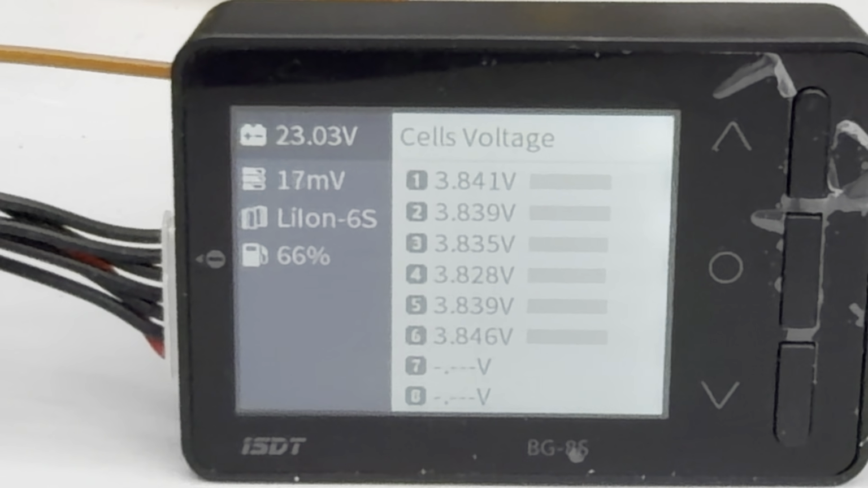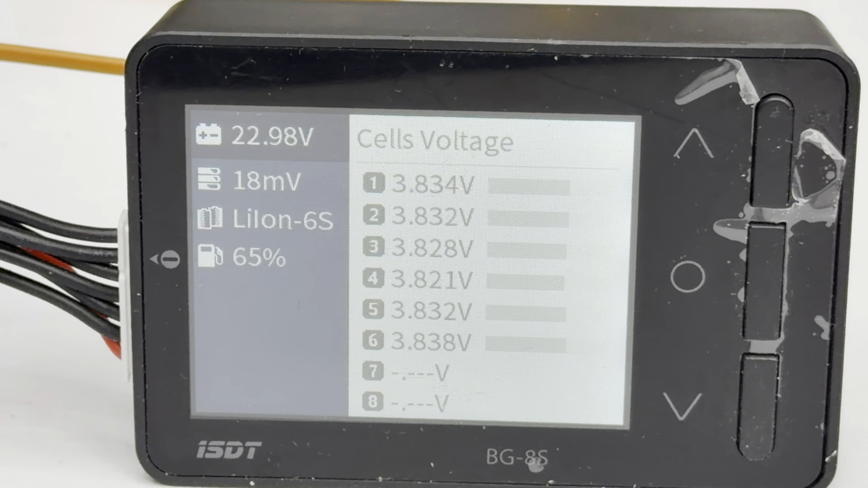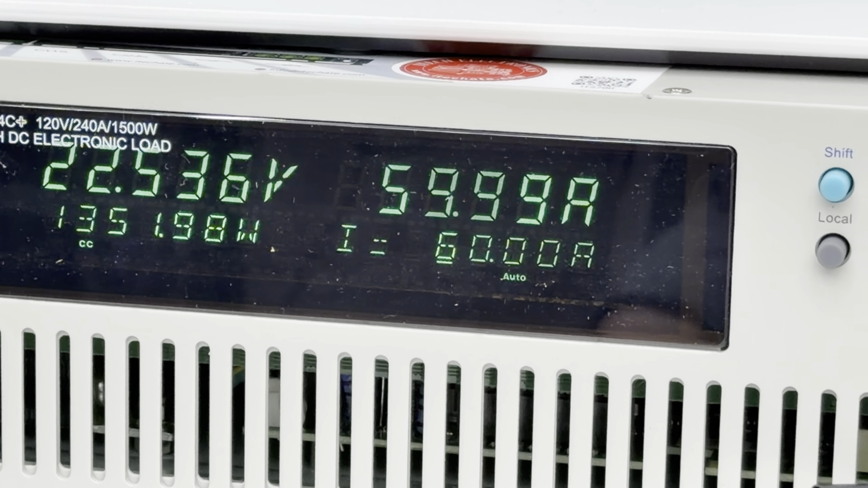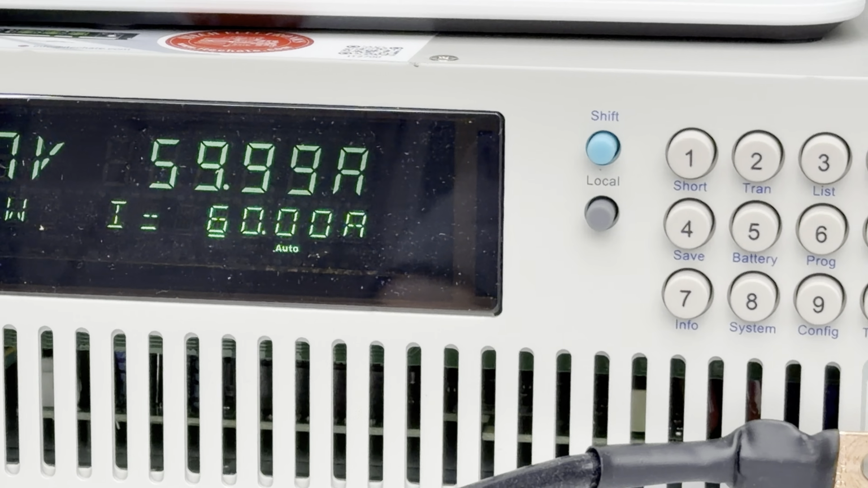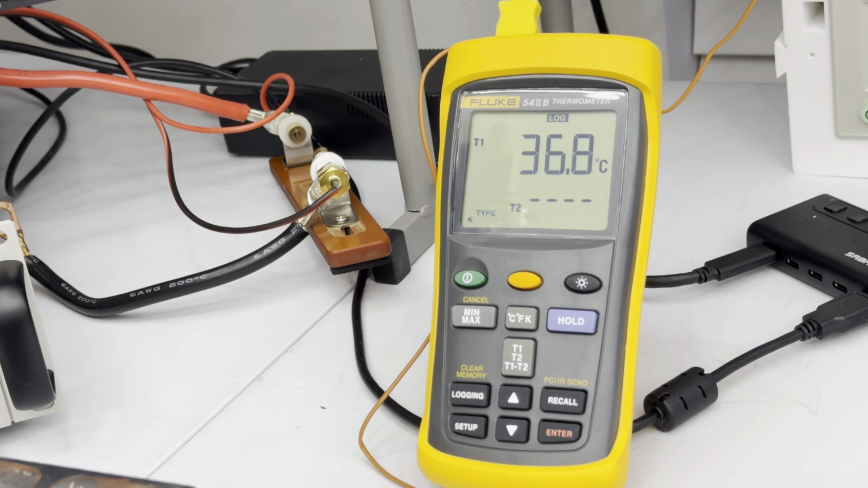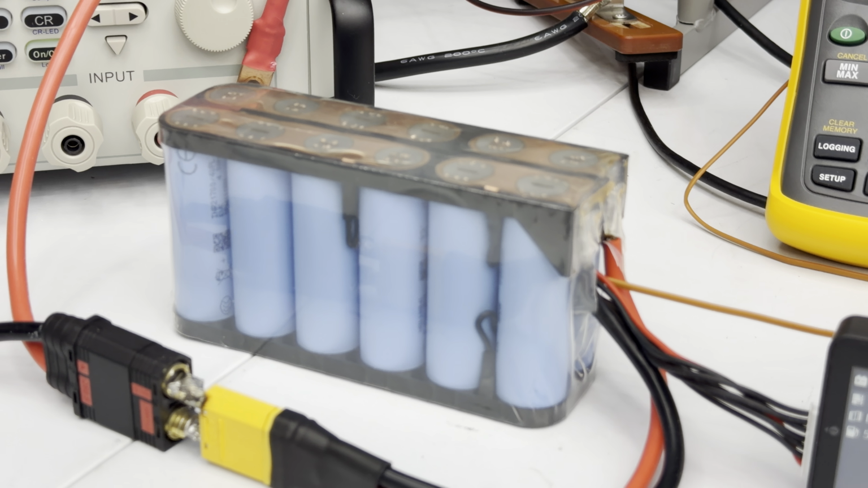That's the sag, 3.8. That's great. Great numbers. Great numbers. Under 60 amps. And we're pulling 60 amps. If you notice here, that's 1300 watts right now currently from that pack. Temperature from the equipment 36. If you notice, the pack is really chilling out, going up, but it's very normal.